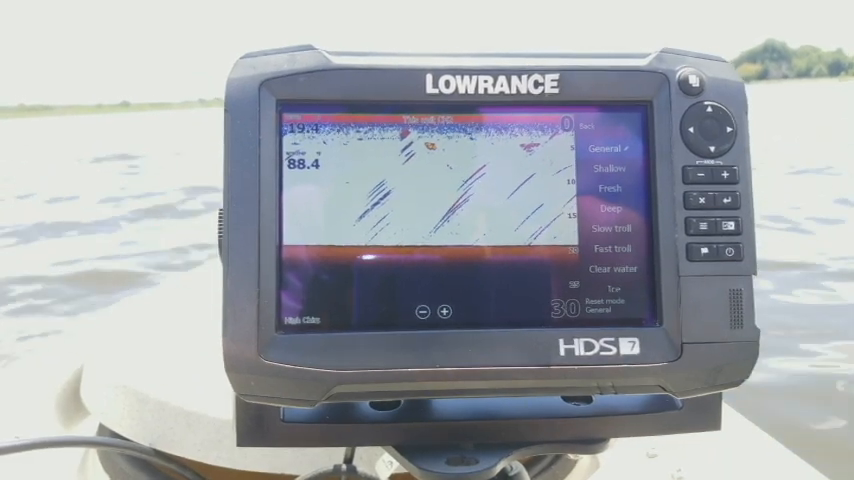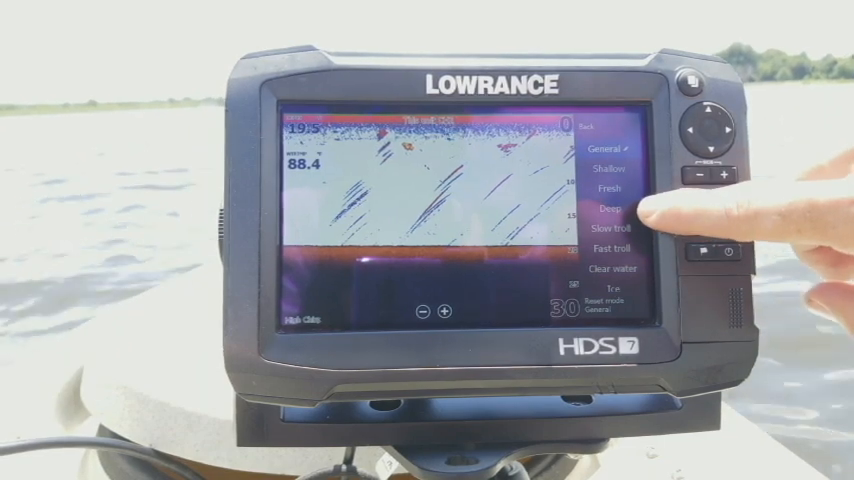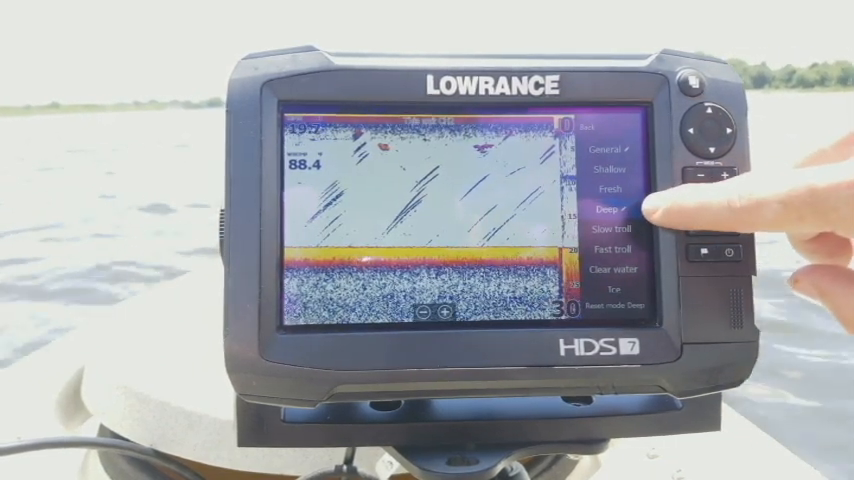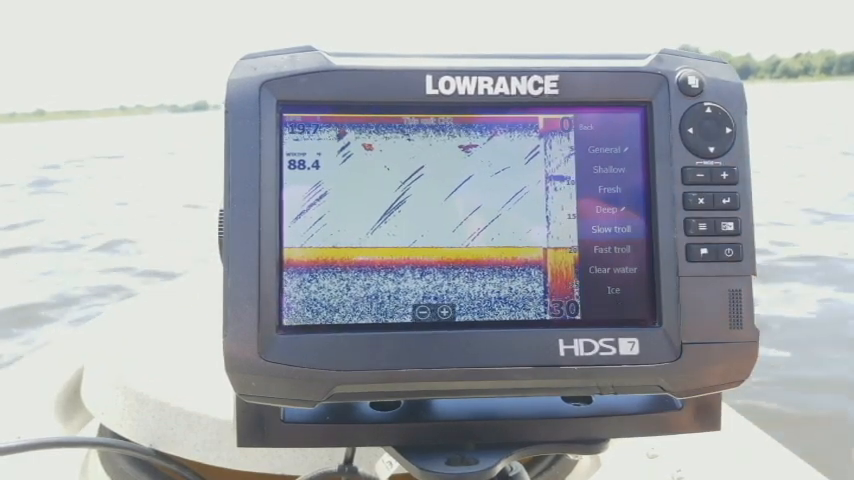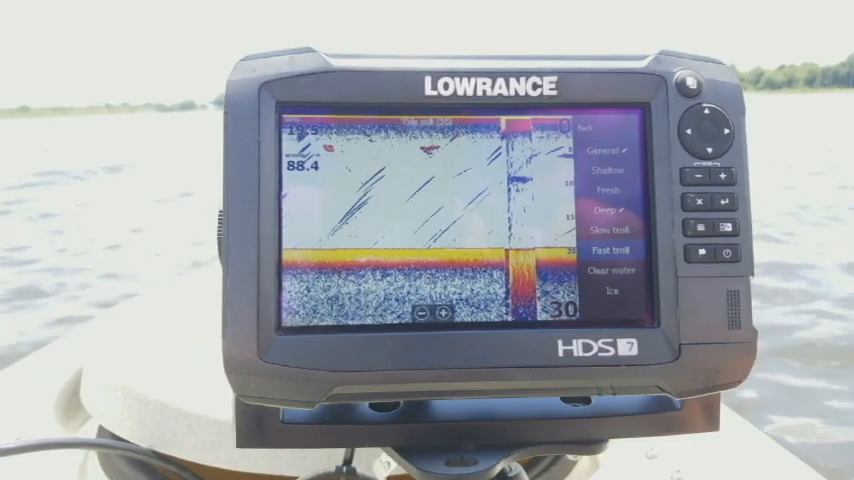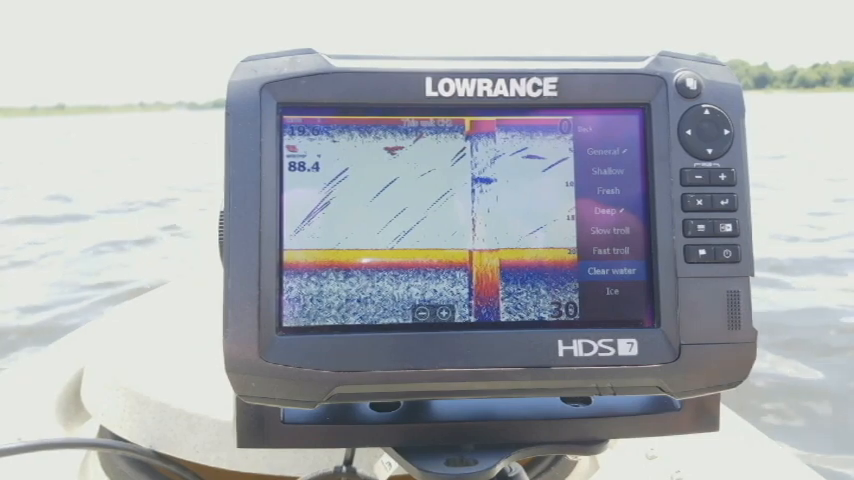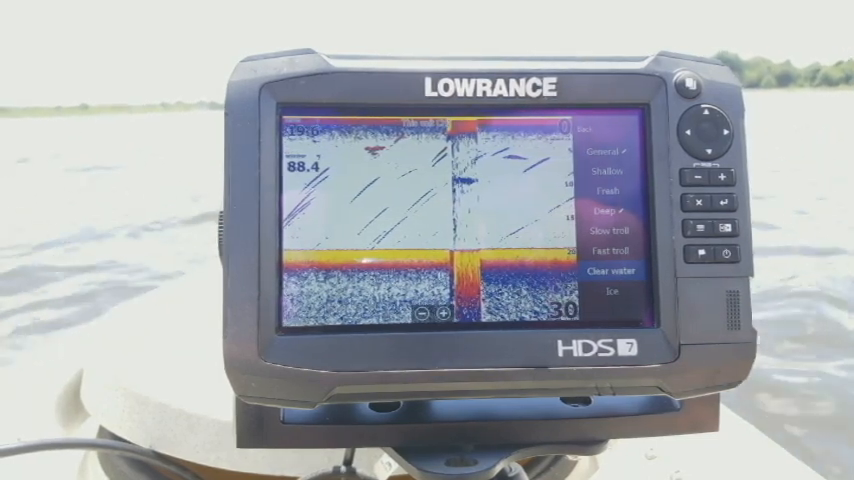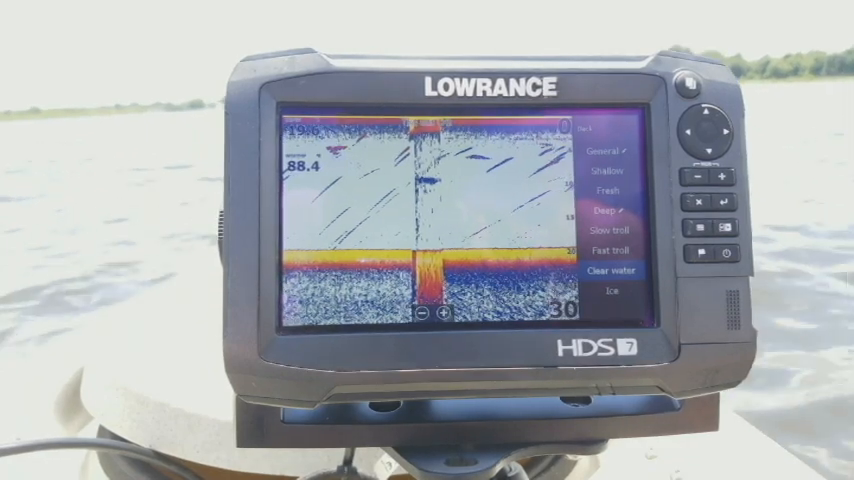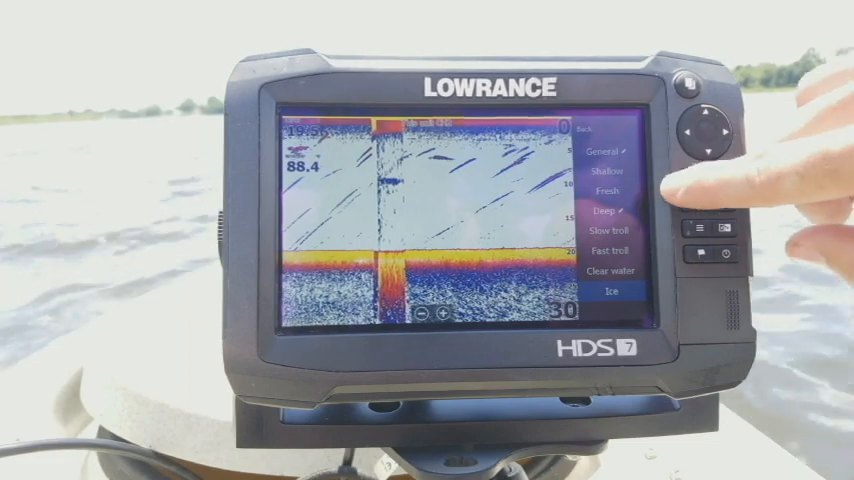Shallow water is designed for 60 feet or less. Your fresh is for 400 feet or less. Deep water, well, let's just pull up here. Deep water is for deeper than 1,000 feet. Slow troll is for, you know, when you're slow trolling. Fast troll is for fast trolling. Now clear water is just like your freshwater setting, except that it's really designed that it increases your sensitivity a little bit for use on just really crystal clear waters. And then you also have your ice mode.